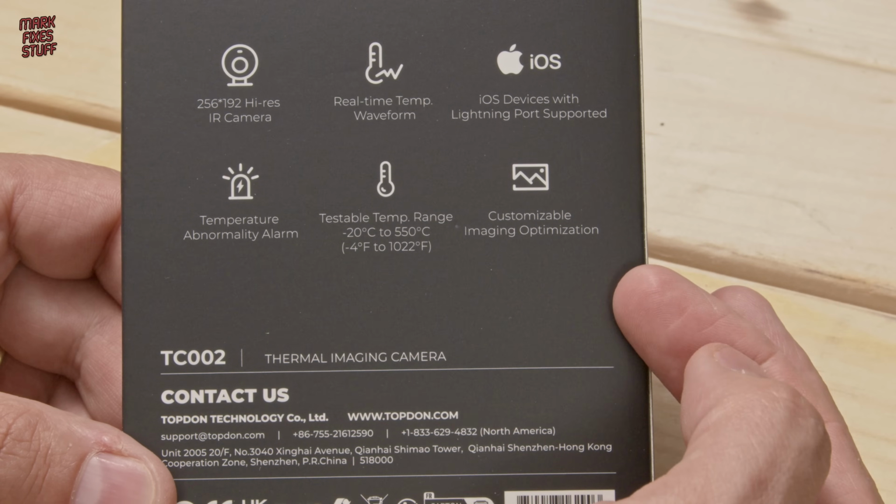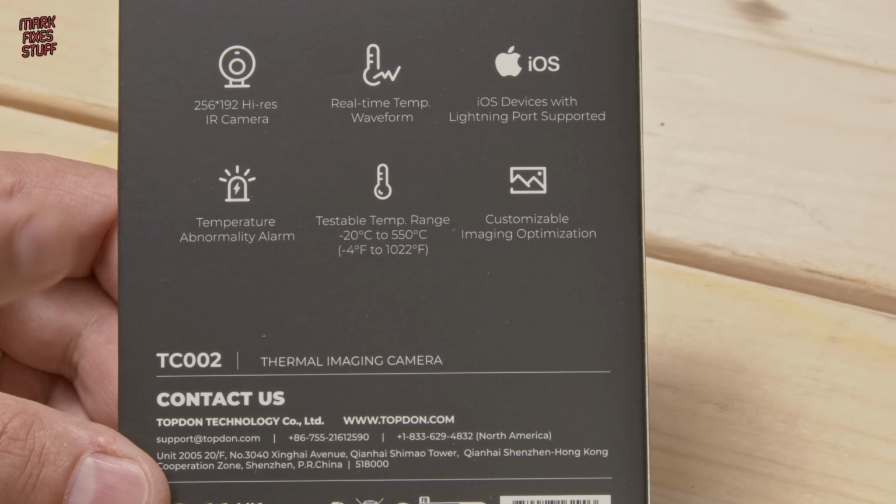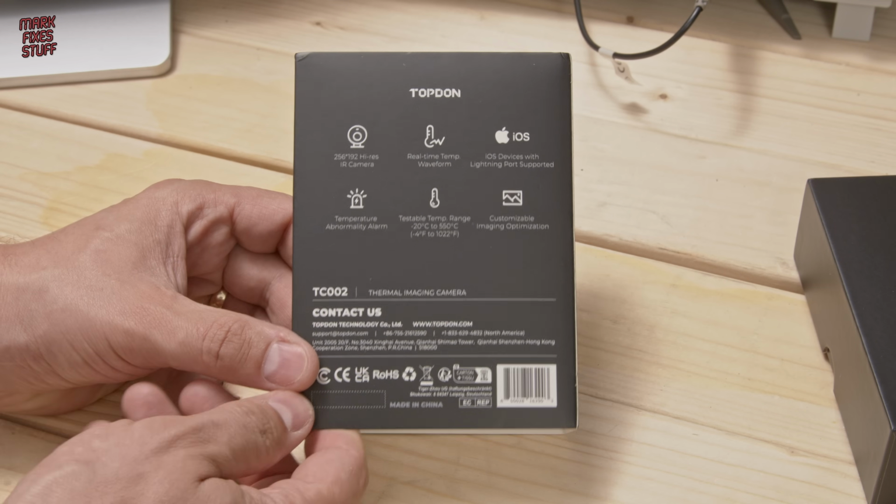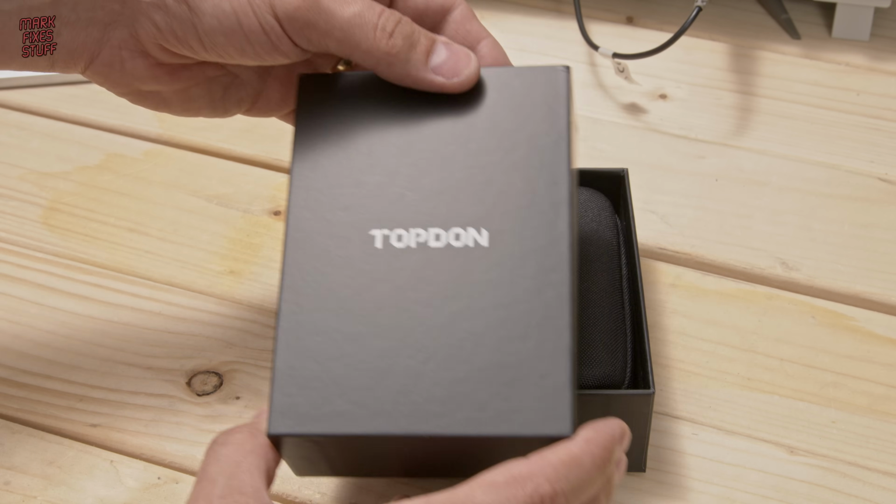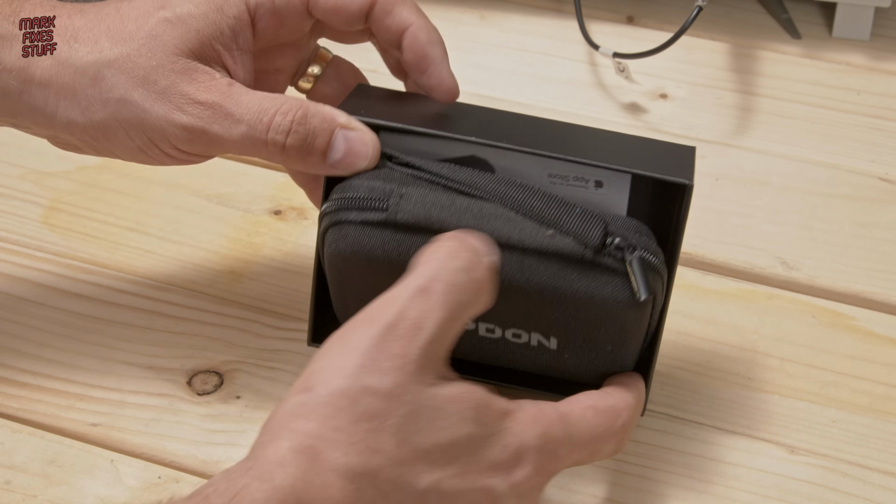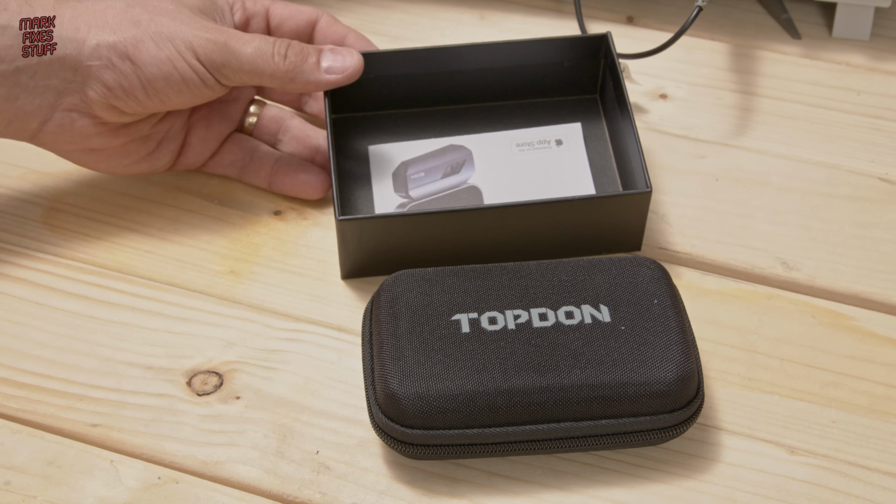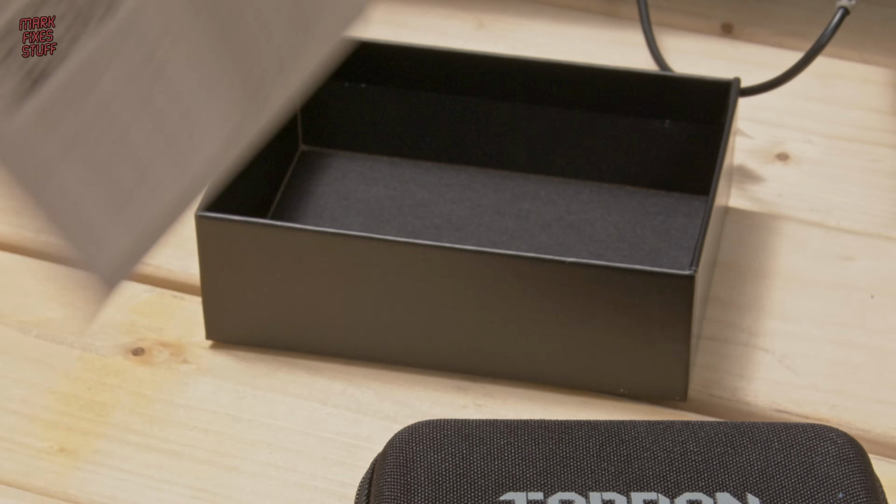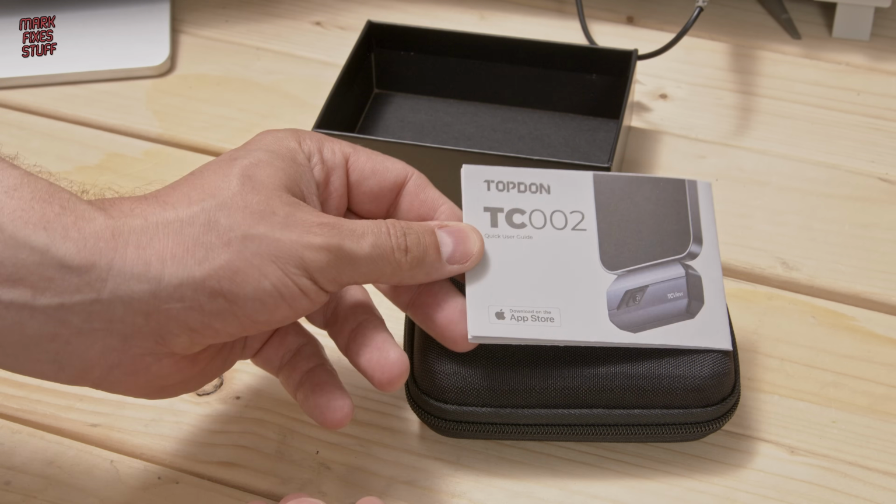It has customizable imaging optimization. An IR camera doesn't actually show you pictures, just emitted IR signatures, so you can choose any colour you like to be those. I tend to go for black and white myself, it's less dramatic. There's a nice little case inside the box, and there's also this handy dandy instructions leaflet. You know that I really love an instruction leaflet.